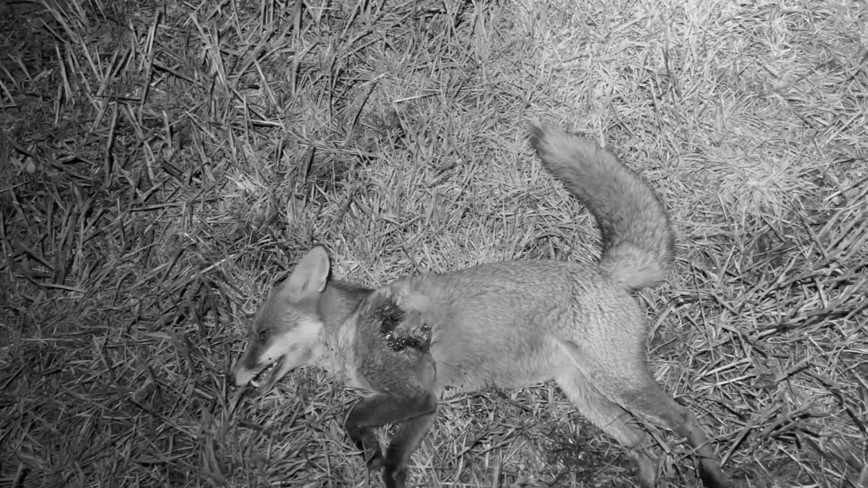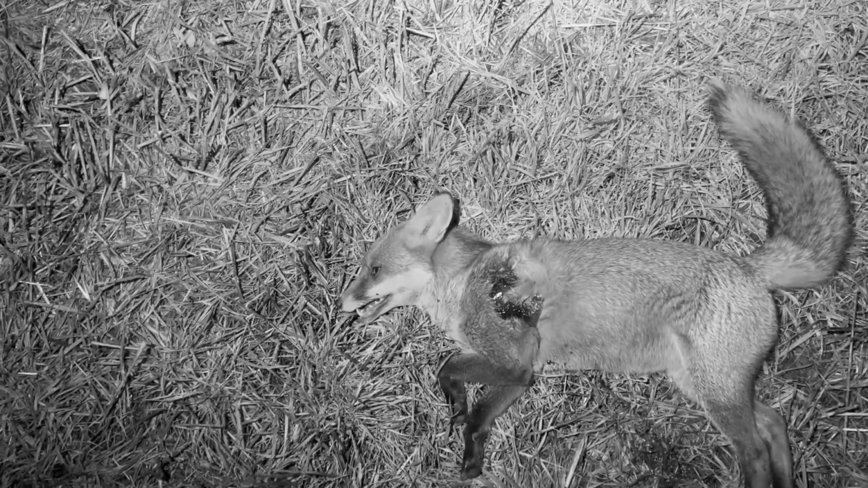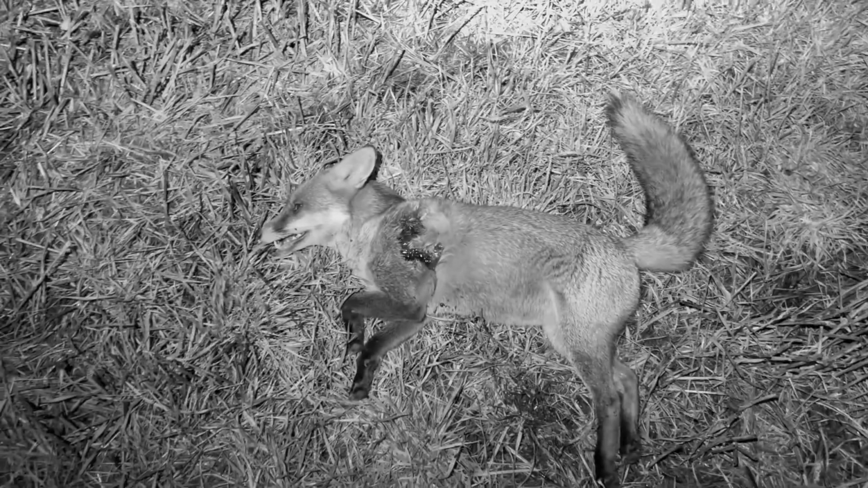I'm assuming little vixen. That's what it looked like. Definitely did a number on her. It is vixen. Yeah. So keeper will be happy with that.